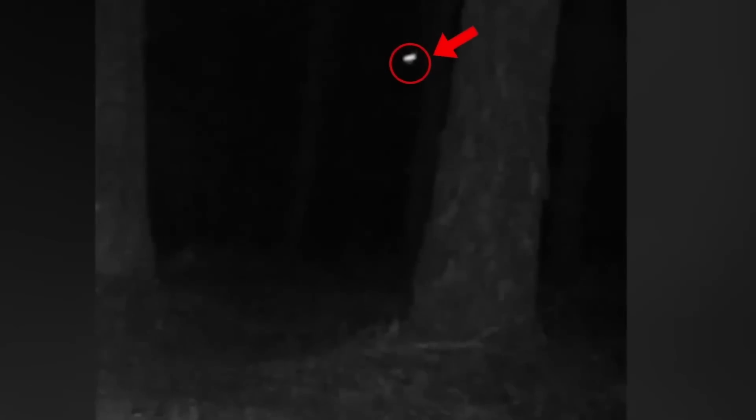As the footage plays, the peculiar movement of the light from one part to another adds to the intrigue. Speculations arise. Could it be lost hikers seeking their way out? Or is it something else at play? Such enigmatic occurrences have sparked interest in similar inexplicable events.